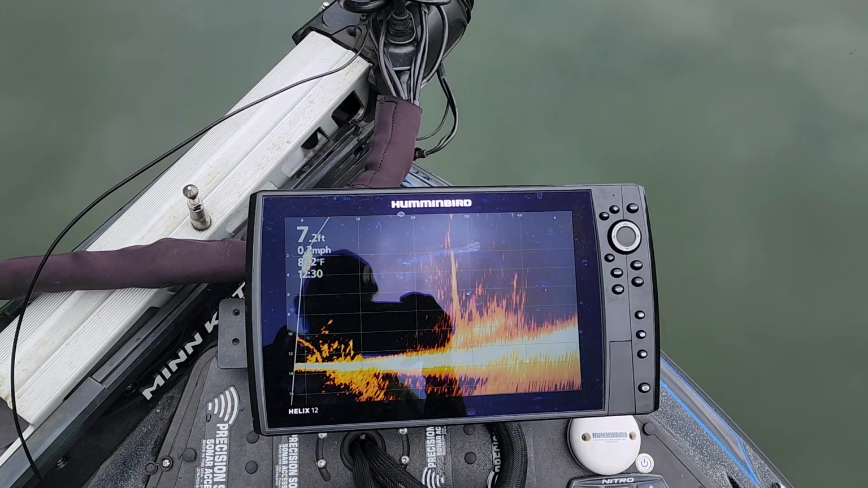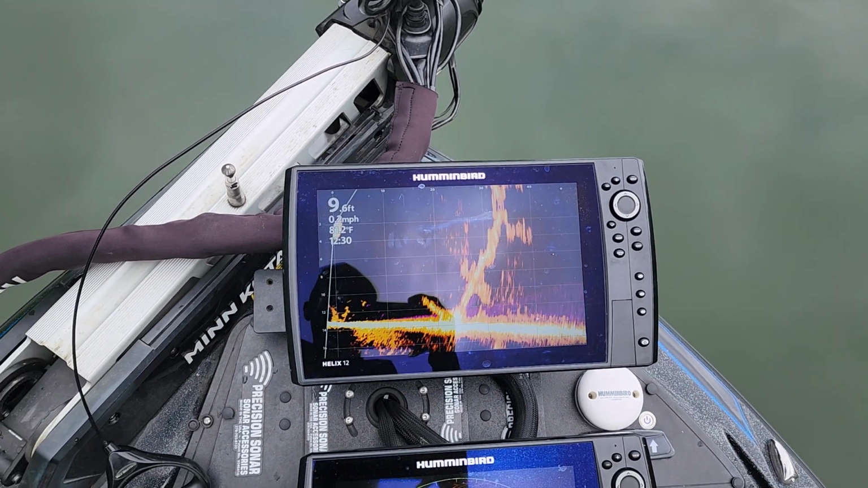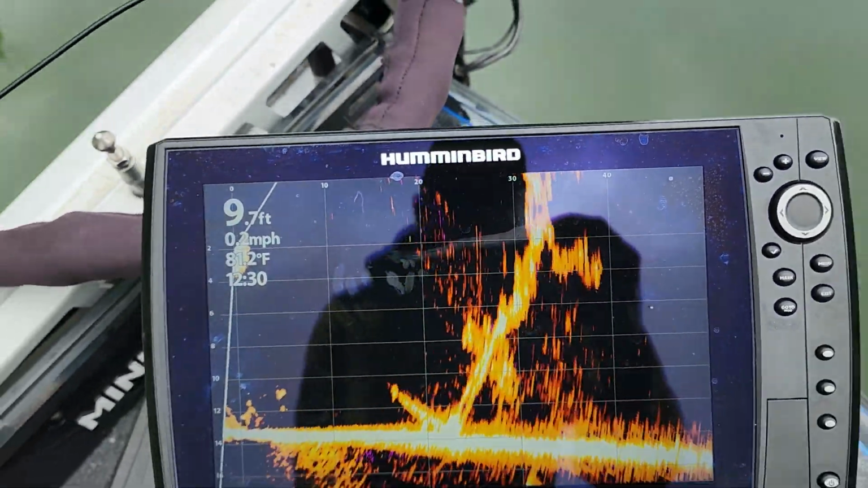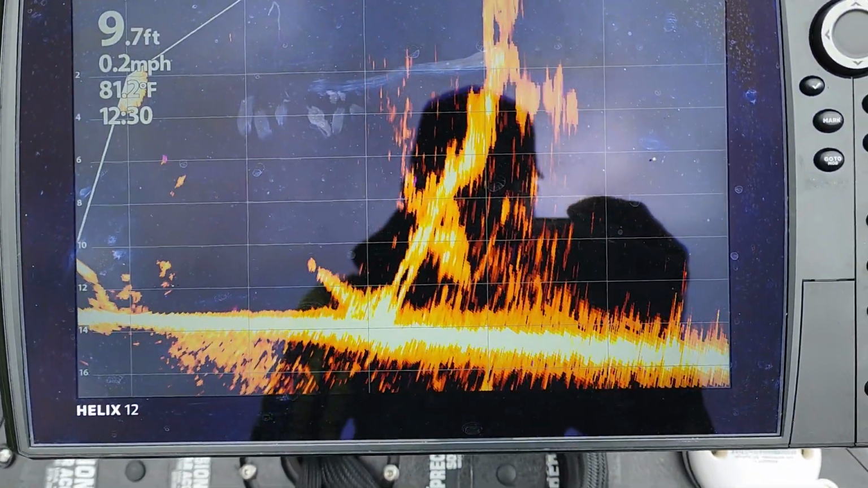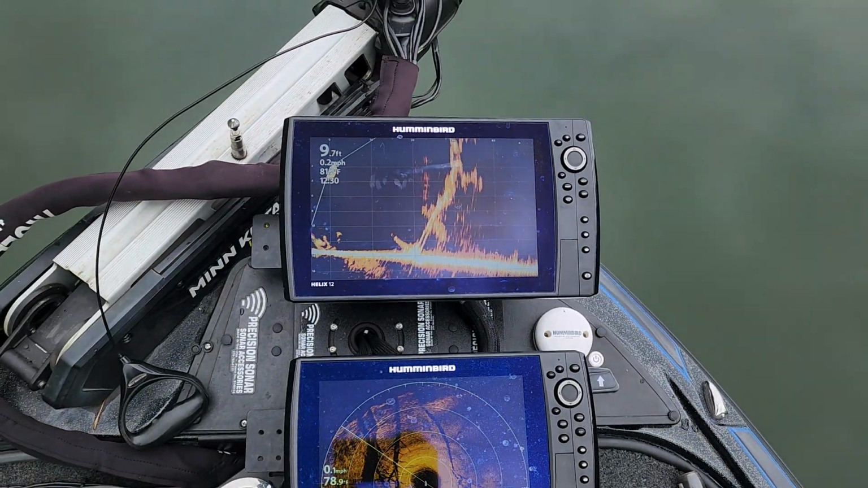So there you go. But the other thing to keep in mind, guys, is whenever you fine-tune like that, it does make the image a little bit hotter and grainier. So it depends on what is best for you whenever you're out here. But like I said, this gives you a real good indication and allows you to see what's moving and what's not moving inside of that stick up.